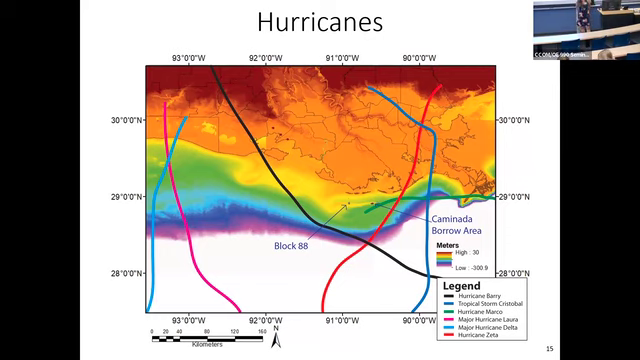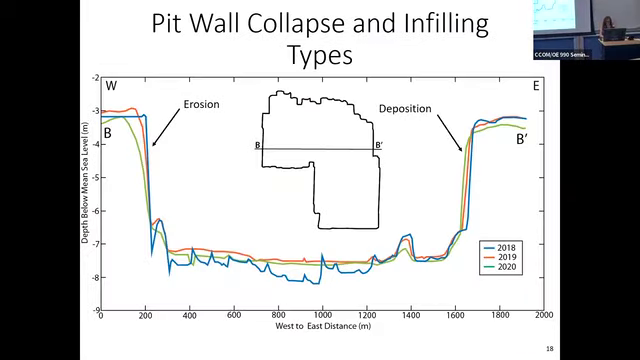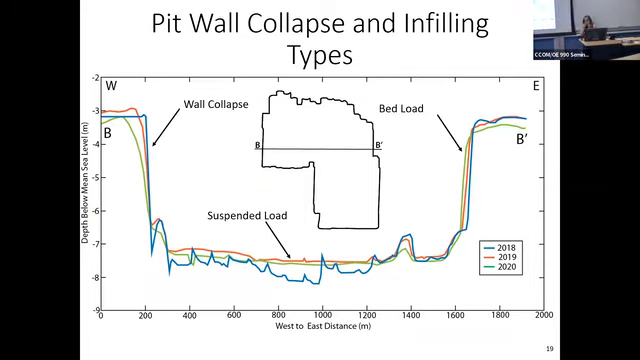Thank you. Yes, Diane. Slide 19. You provided evidence in the migration of the pit. And I'm interested in the asymmetry in the changes of the slope.